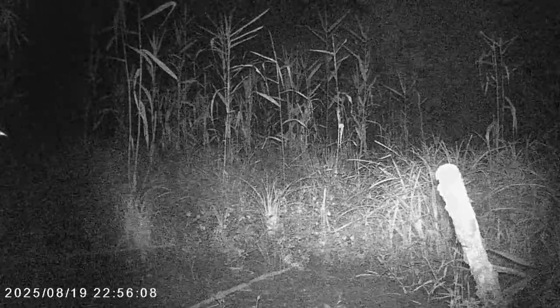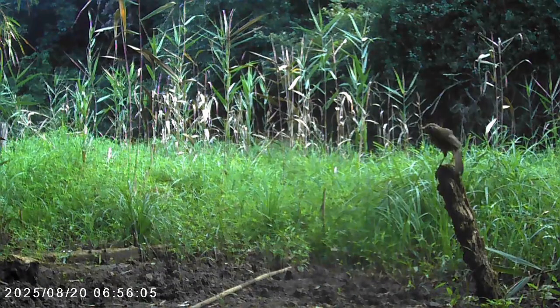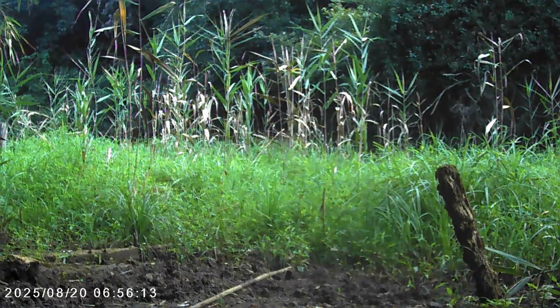Note at night time, the footage is only in black and white. But in the day we get the full colour. But it seems that only birds come out in the daytime to trigger the camera. And that bird there you saw was a kabicho, originally a Chinese bird, a songbird. It has a very loud song that seems to trigger the camera.